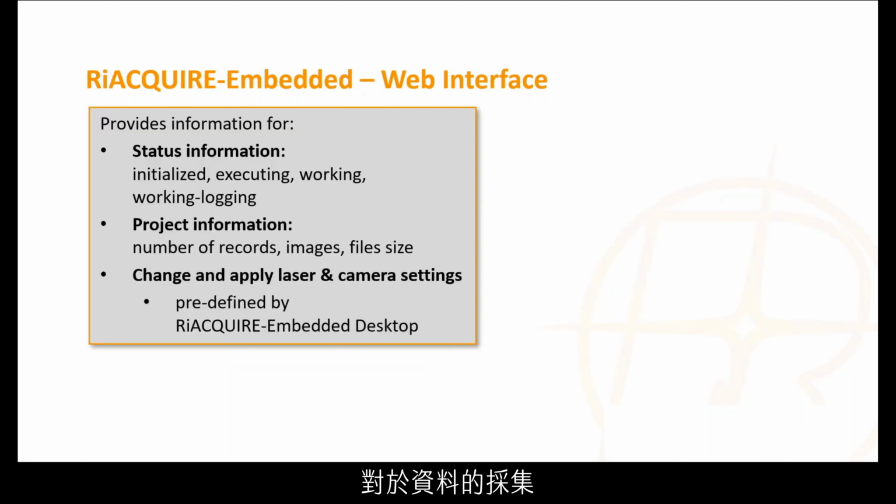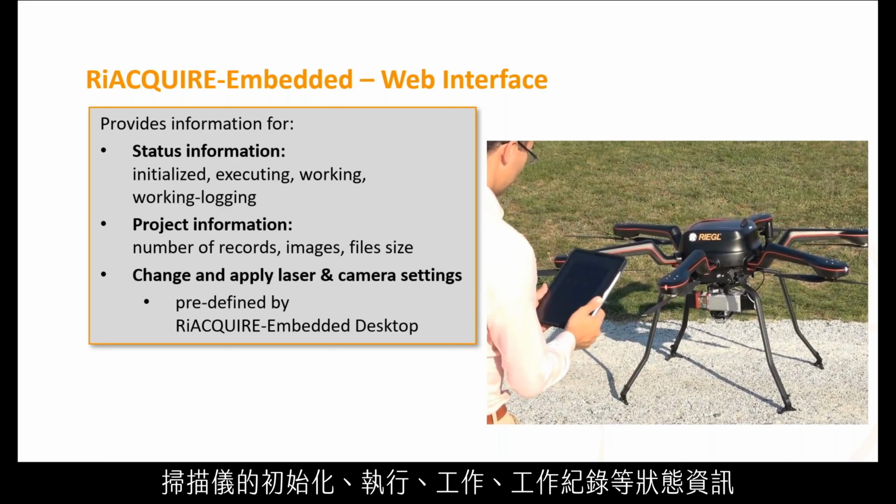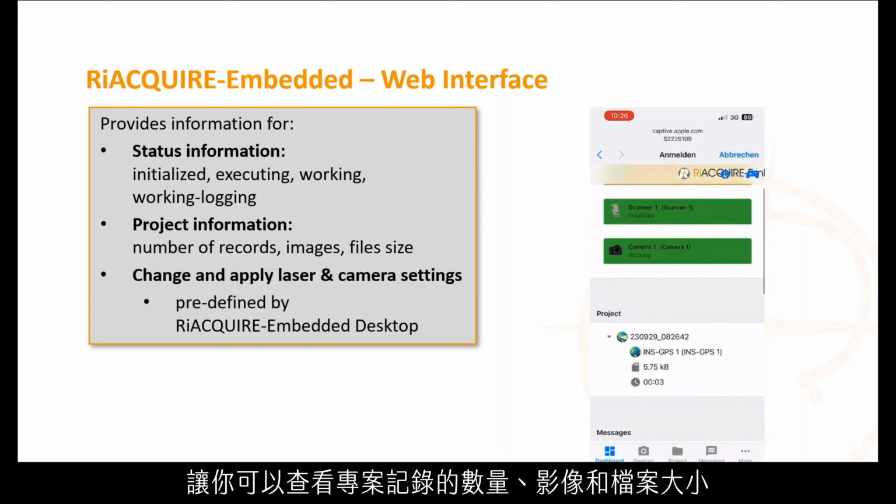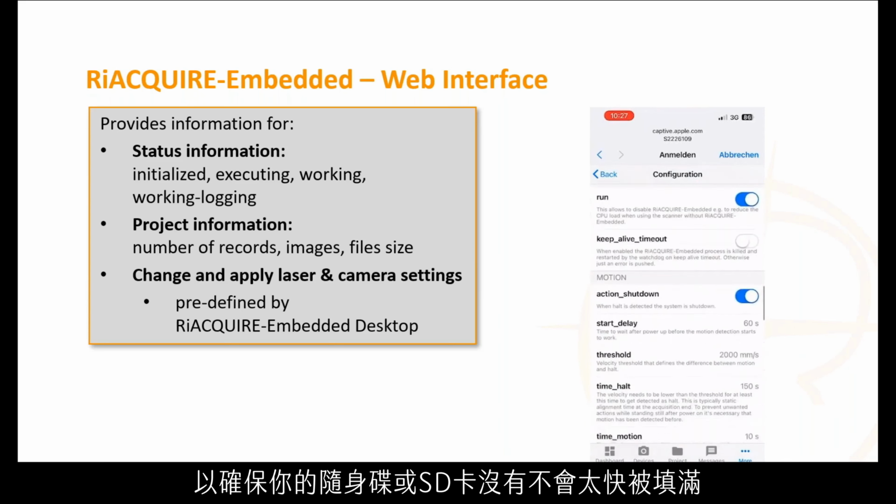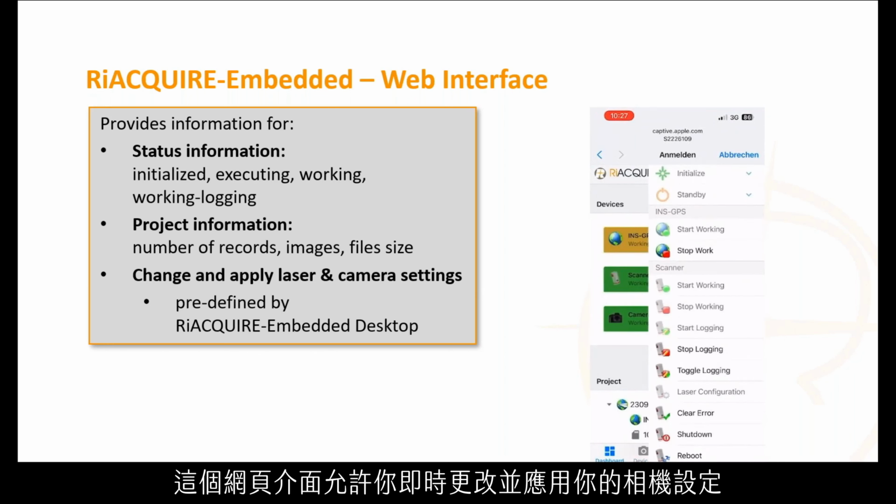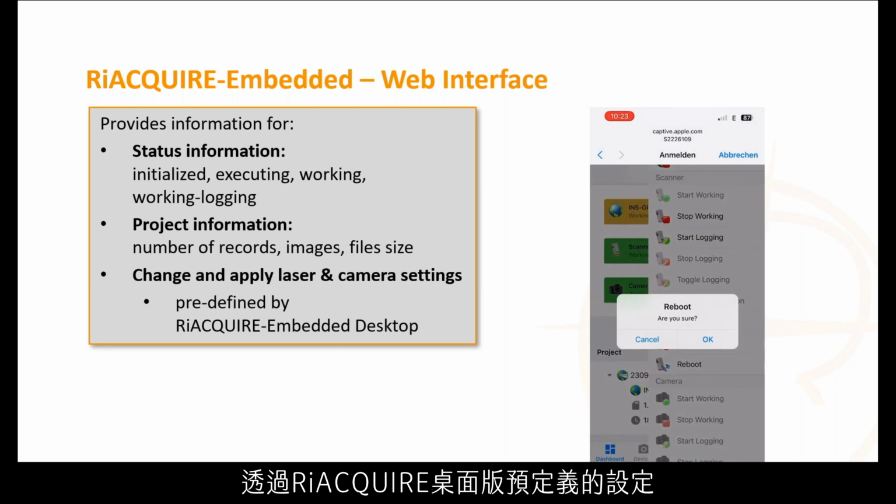For collection of the data, we use RIEGL Embedded, and we have some new updates with our web interface. This web interface provides status information on the initialized, executing, working logging of the scanner, allows you to view number of project records, images, and file sizes to make sure you're not filling up your flash drive or your SD card too fast. And with this web interface, it allows you to change and apply your camera settings on the fly, which is predefined by RIEGL Embedded Desktop.